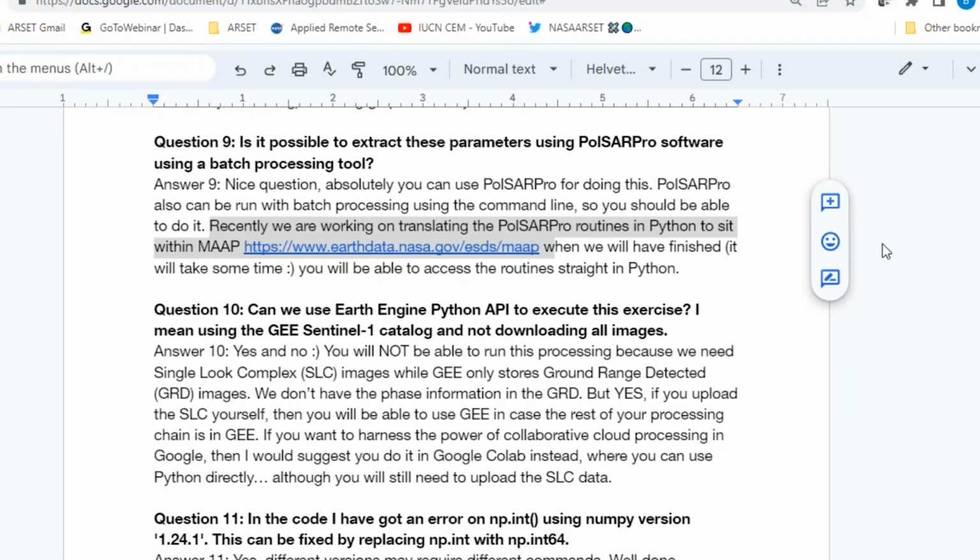The crop here you also find in Snap, but others you won't find in Snap. But PoISAR Pro has it. So you can try to see how to implement this routine batch processing. You can try to find the way, but I also want to let you know that at the moment we are converting PoISAR Pro C routines into Python. This will sit in the map platform.